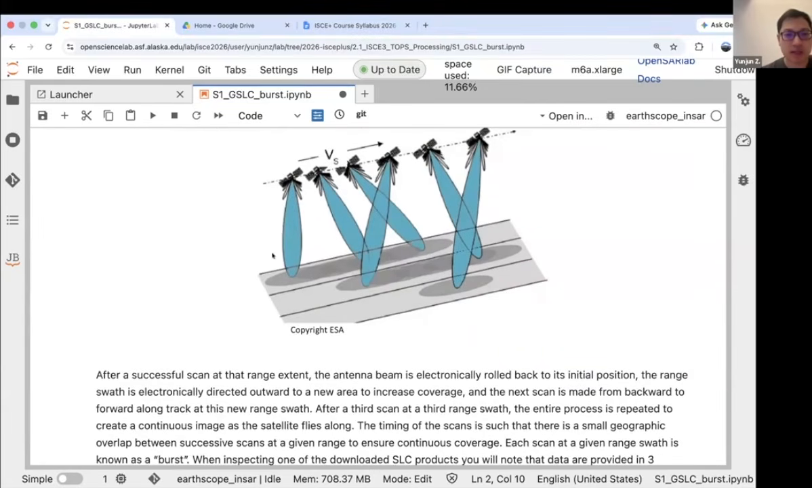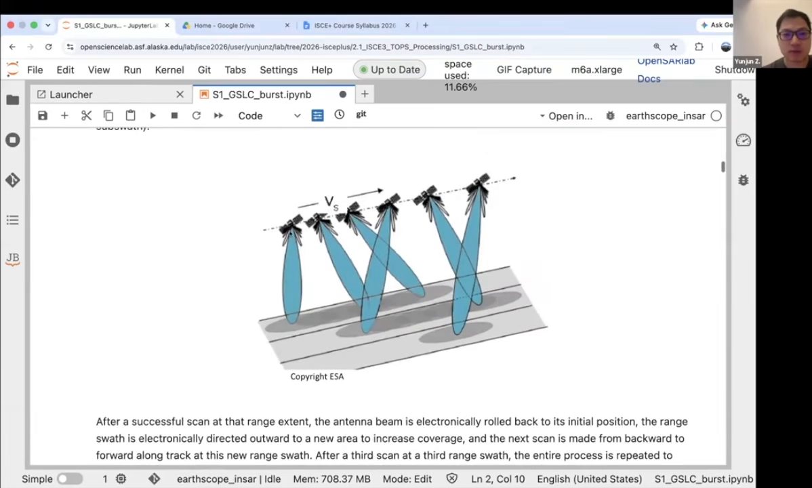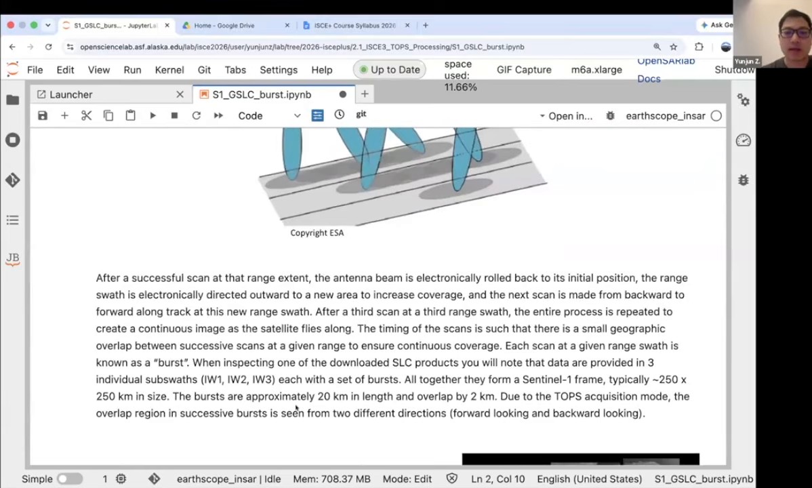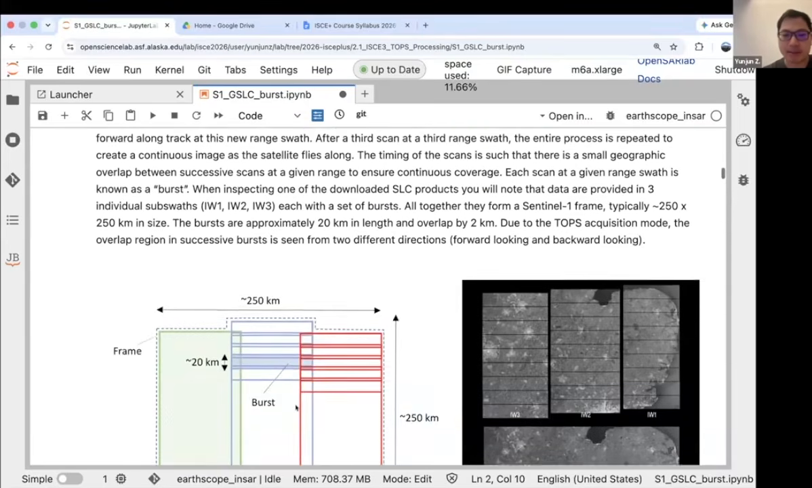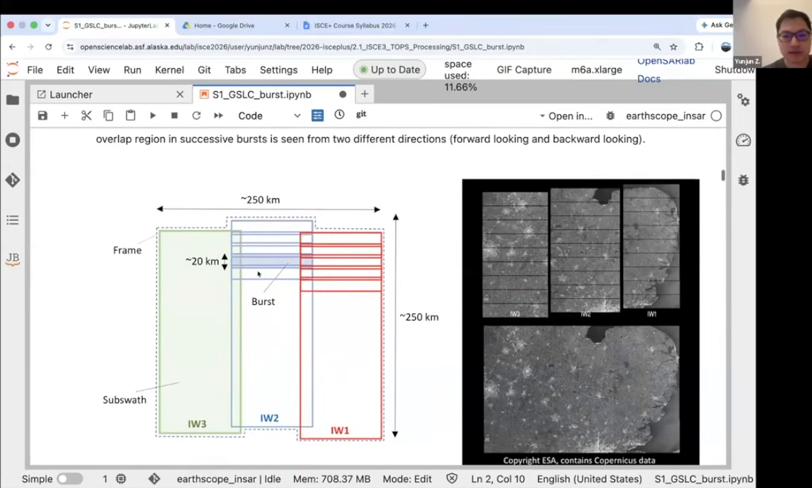And because of this, the basic unit of the imaging for Sentinel-1 is what they call a burst. This is from the radar beam rotating from backward to forward. This small part is forming what we call a burst. And this burst is about 20 kilometers in length and about 90 kilometers wide, and they're overlapping by 2 kilometers along the track direction, as you can see from here.